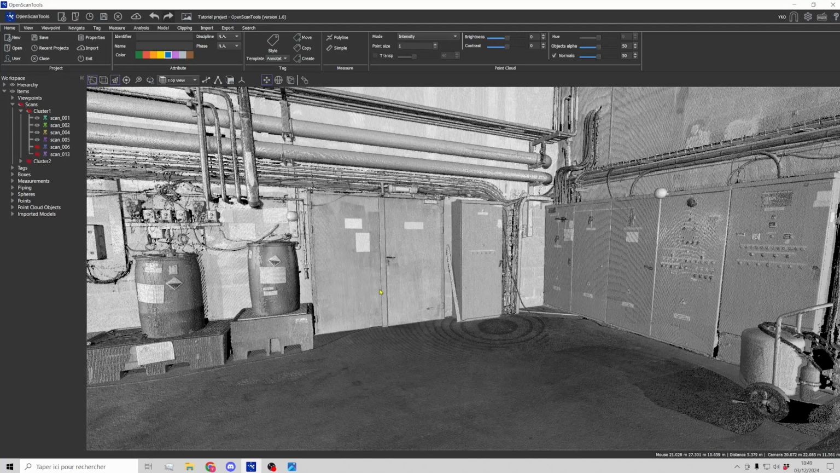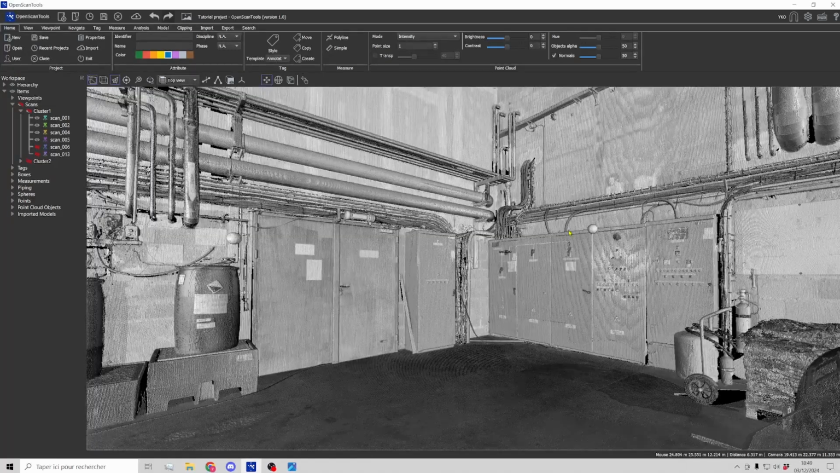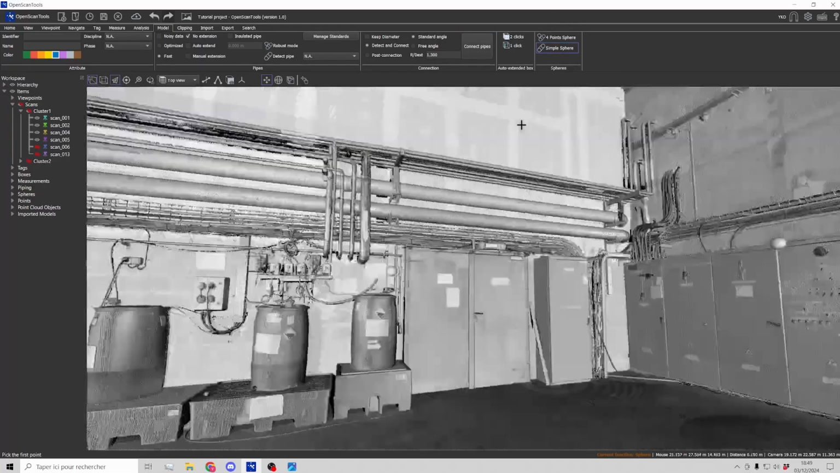I don't have this kind of accessory, so I'm going to use target spheres in this project. Please note that the feature also works with points and tags. First of all, I'm going to detect the spheres. Let's go to the Model tab and select Simple Sphere.